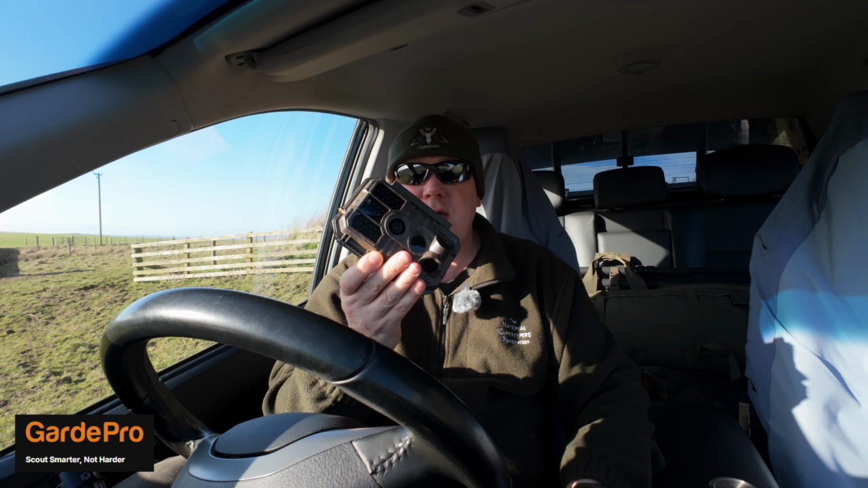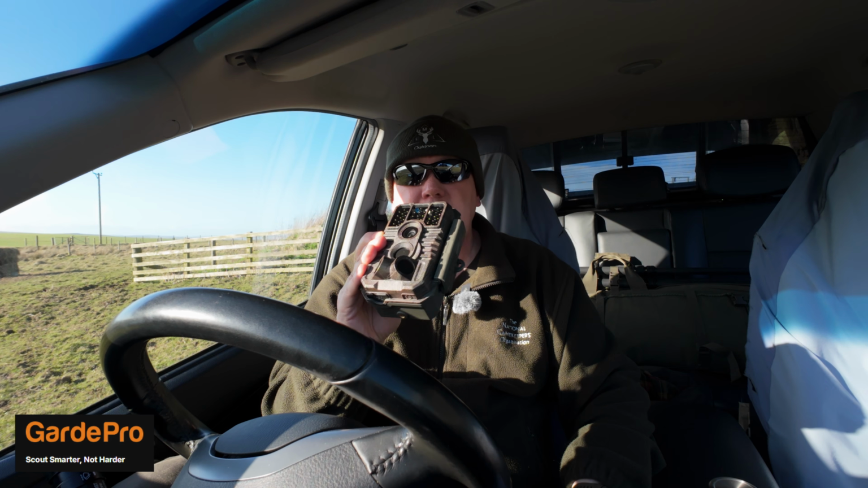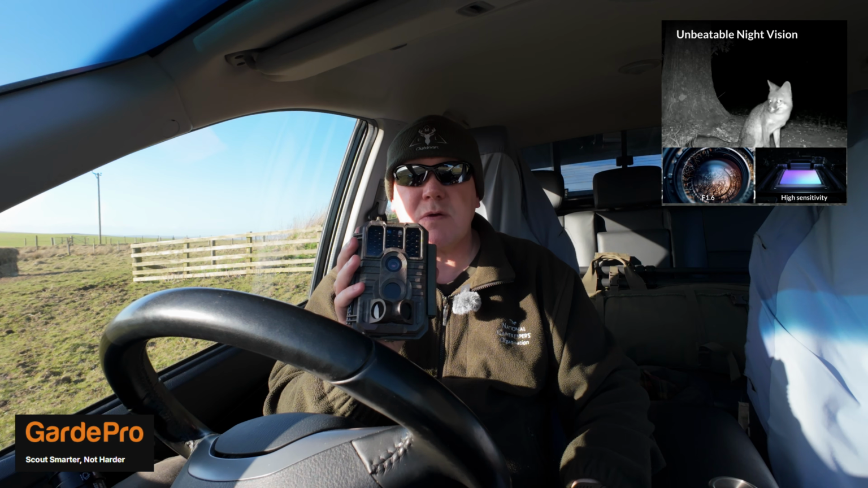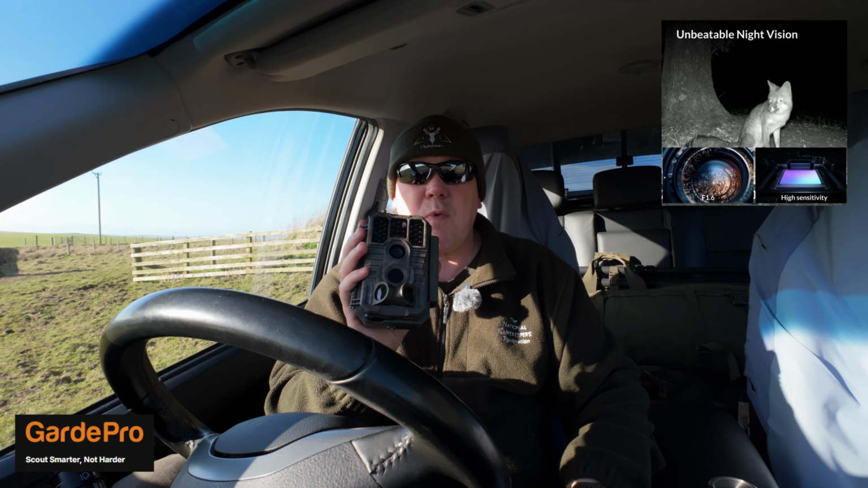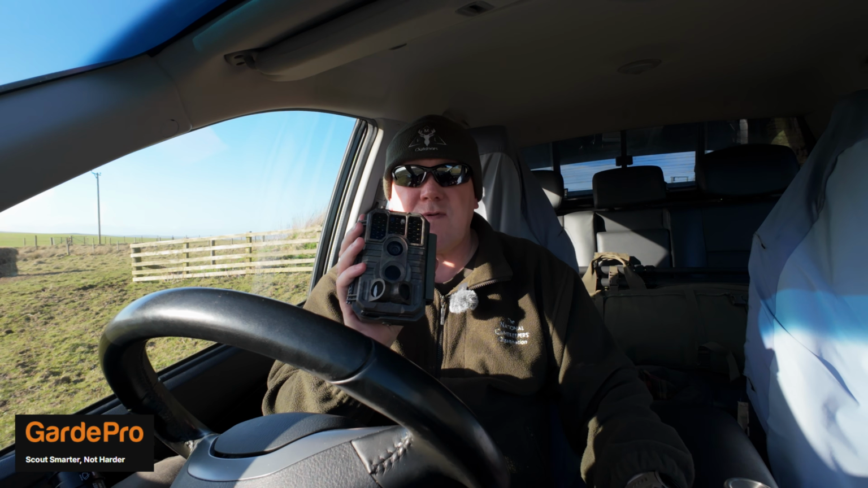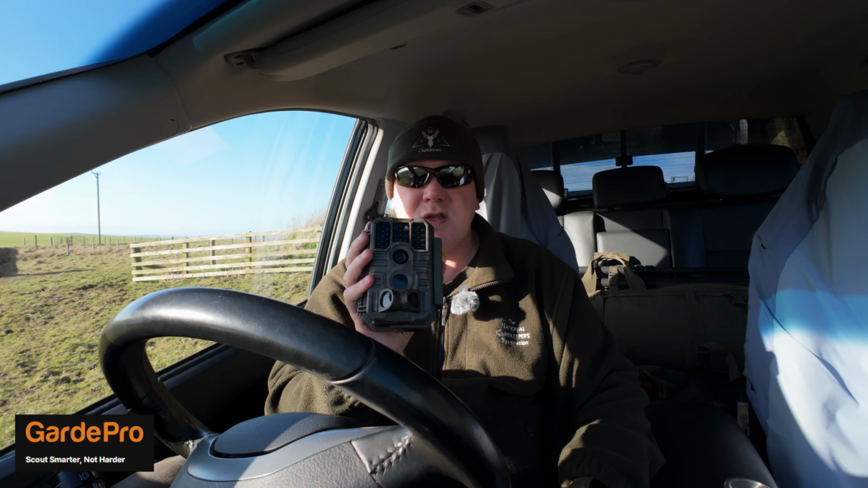I say really well made as far as I'm aware at the moment. Fully waterproof for outside. It's got a high resolution camera. It's got night vision mode as well, so we'll get day and night footage. And what I'm going to do is I'm just going to put out some dog biscuits out on the front, and then if we get any foxes or badgers kicking around, we should get some good footage from them.